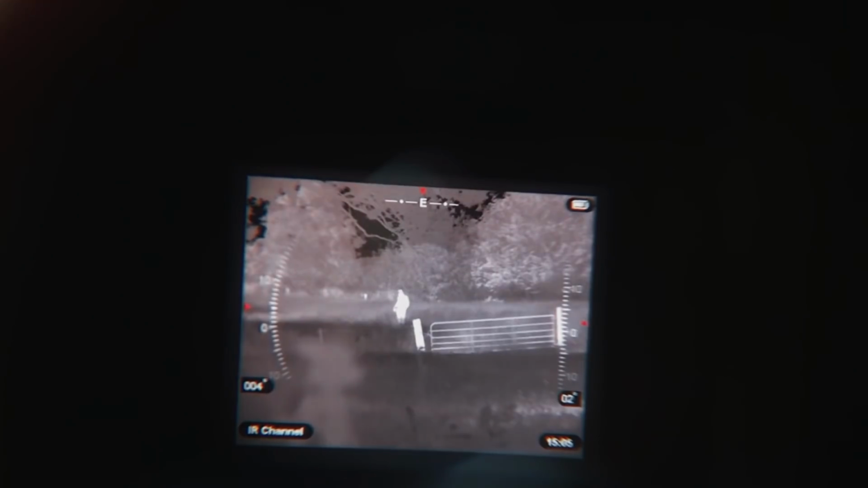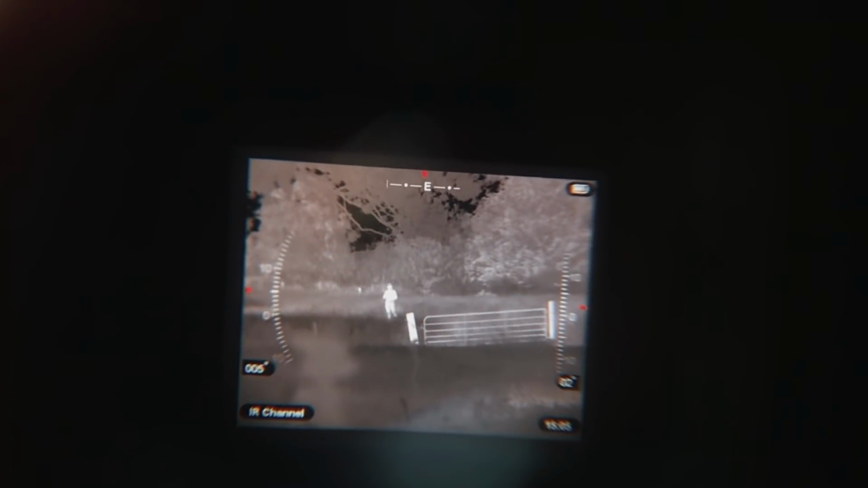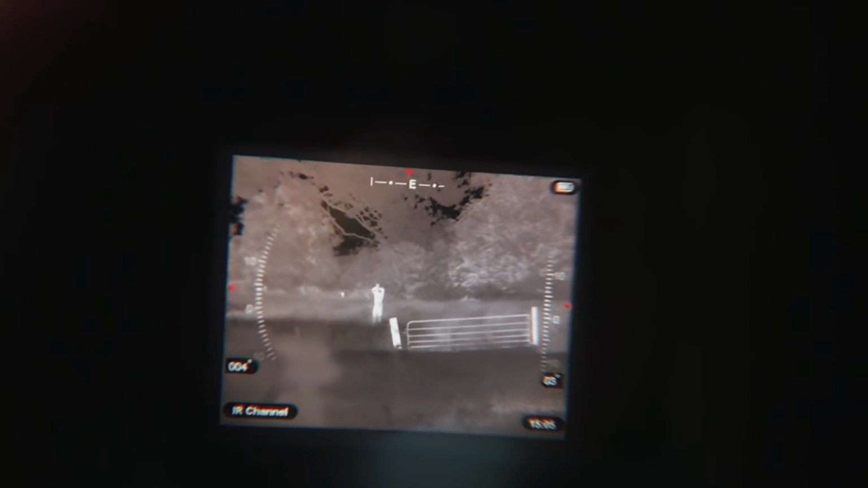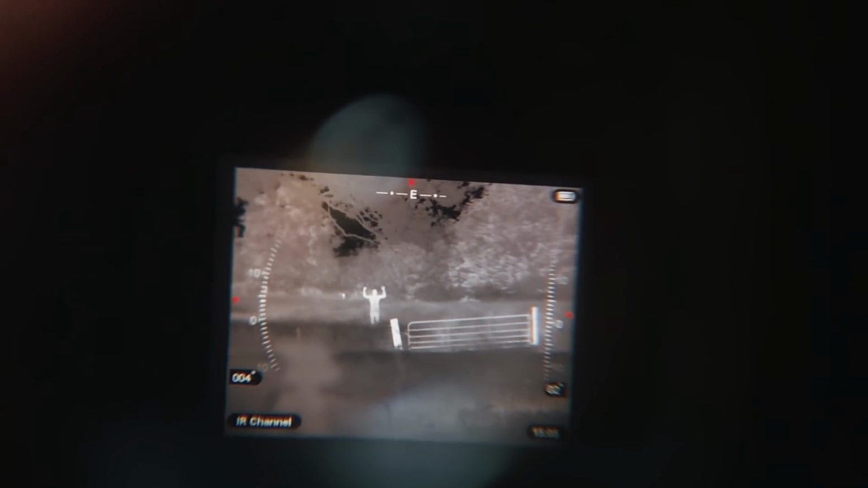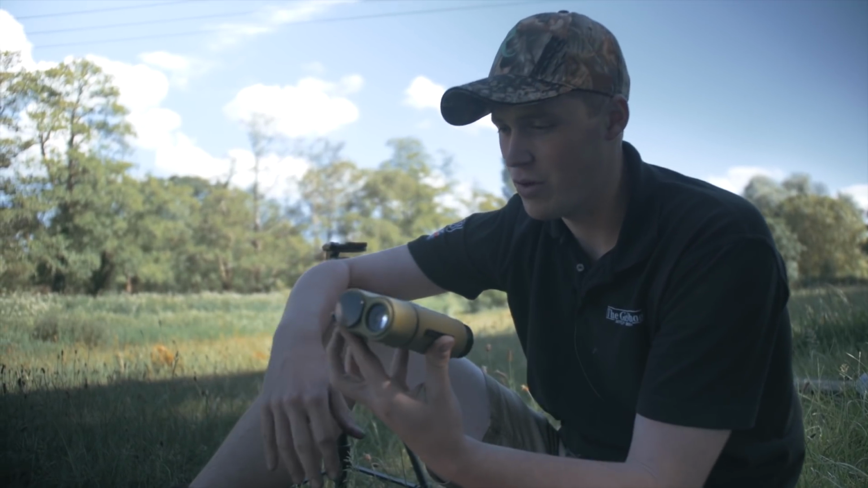Single tap and you're off, single tap and you're on. This thing does not sleep. It's pretty amazing. So when it does sleep, it takes a couple of seconds to turn on, and it's literally a couple of seconds. There's no warm up, there's no lag, there's been no refreshing. This unit is insane. So what are the reports on this from personal use and through others?